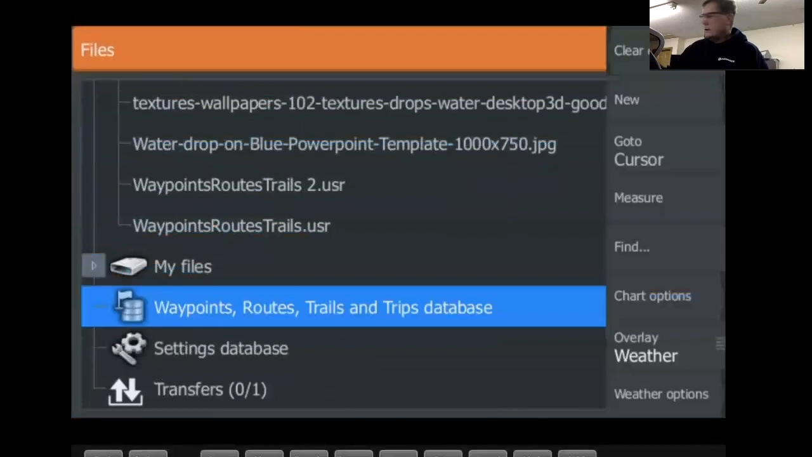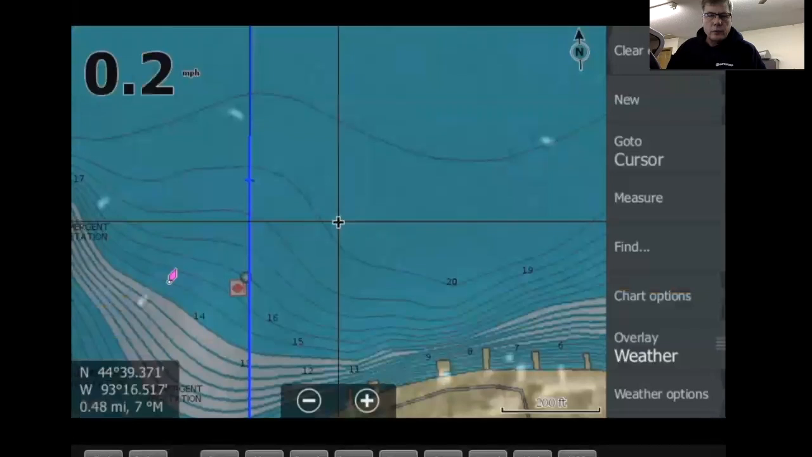I'm trying to think of anything else that we can really go through. So that's about it, really. That's in a nutshell. Again, these are all items I use. This is how I set up my units. Take all this information with a grain of salt, and use it all you want.